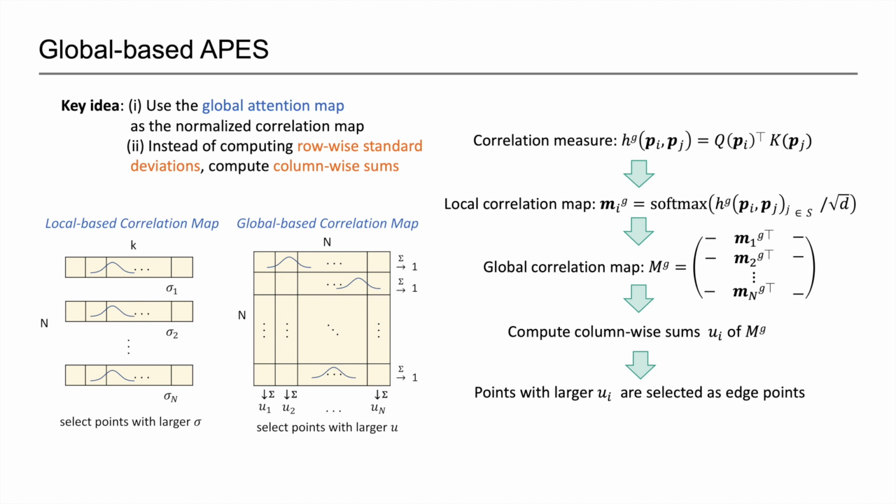Hence in global-based APES, instead of computing row-wise standard deviations, we compute column-wise sums. And we then sample the points with higher sum values. Overall, if a point contributes more in the self-attention correlation map, it is more likely to be an important point.